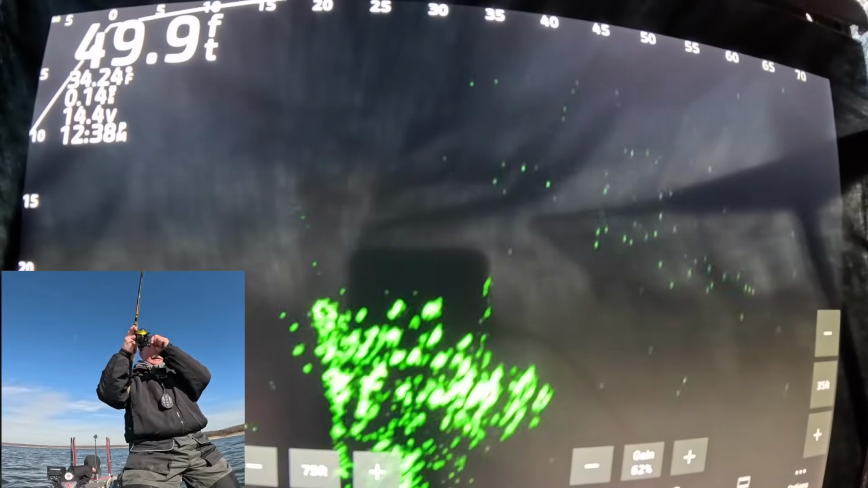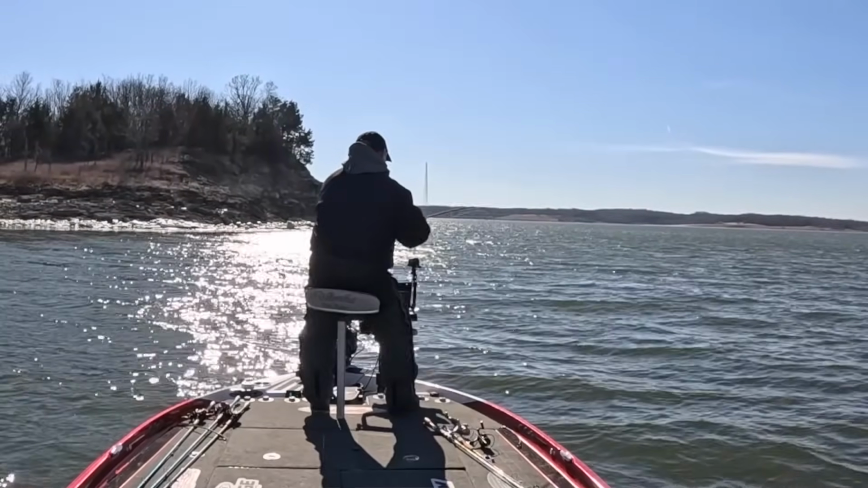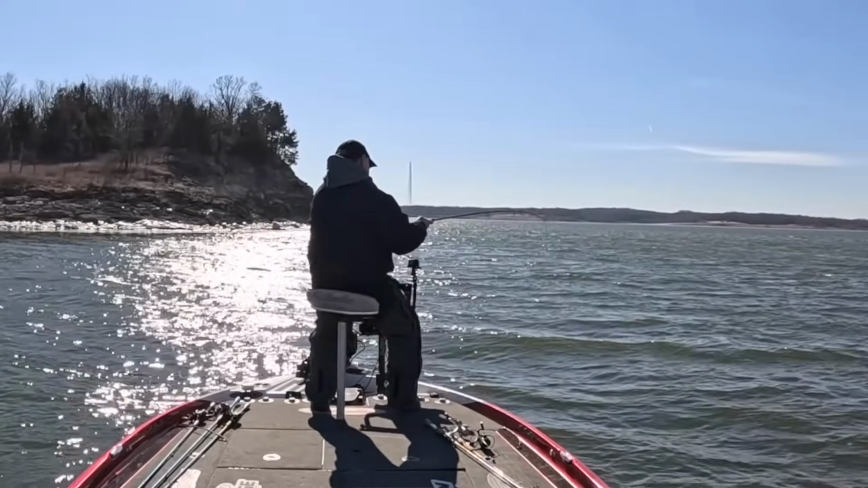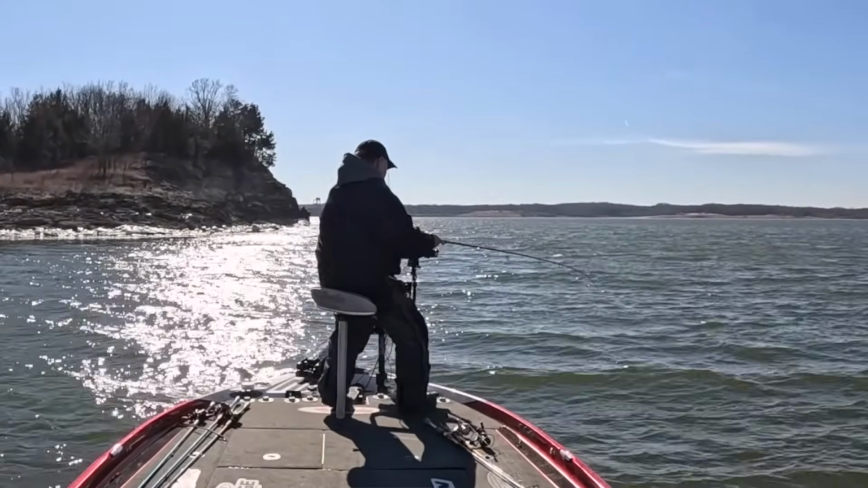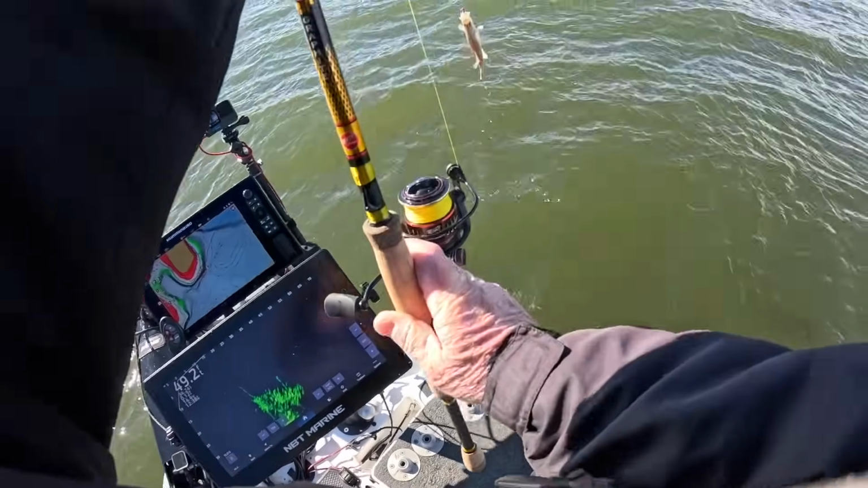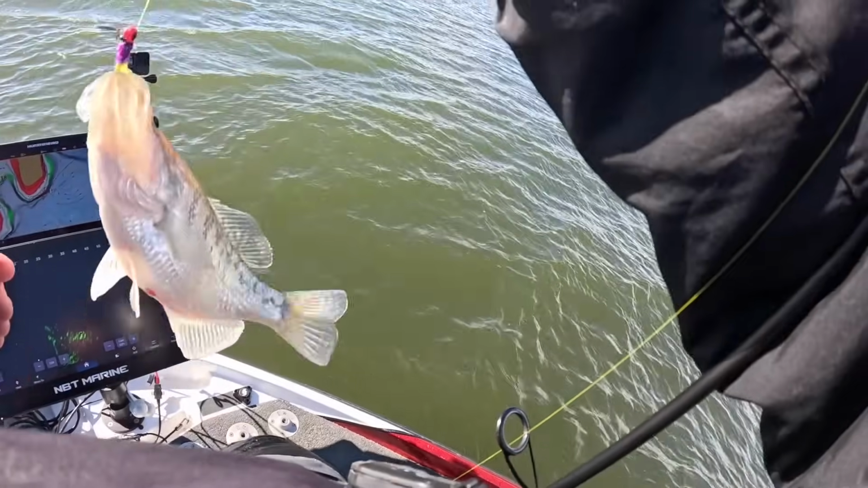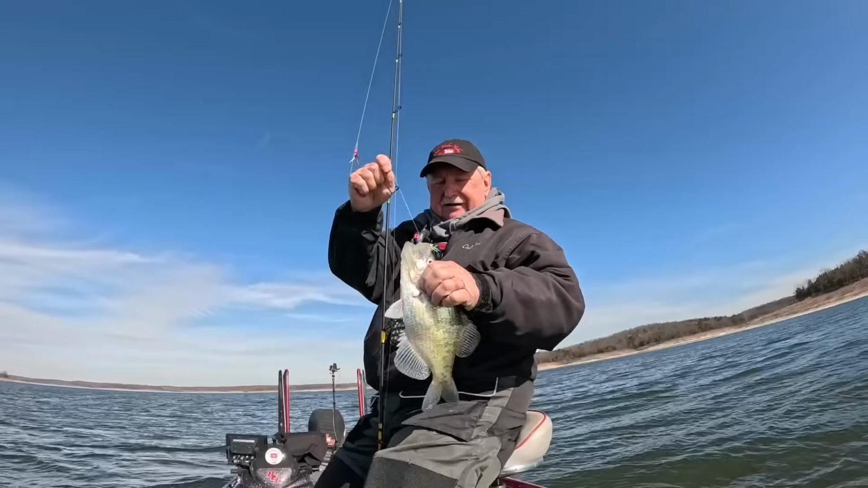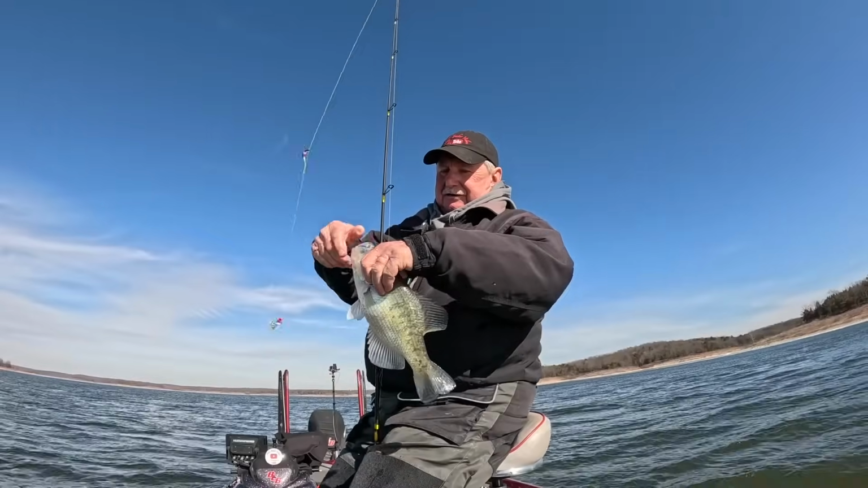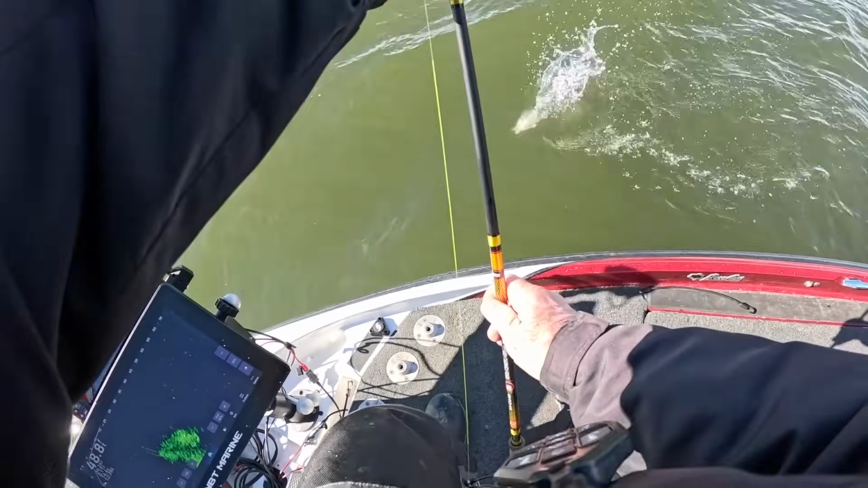Uh-oh, I'm in that tree, I think. Oh, that's a fish, though. I think I bounced off a limb and a fish got it. That one feels pretty good. Boy, I like the feel of this rod, and with that braid on there, it's so sensitive. Oh, yeah. I like it. That's nice. Boy, they are fat. I mean, the belly on that thing, that's a nice fish. These fish running a little bigger than the ones I caught the other day. All right. Thank you, buddy.